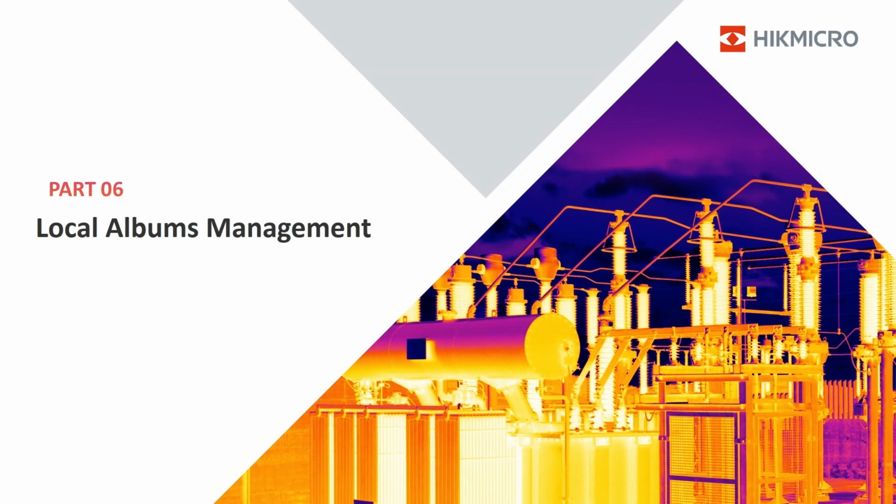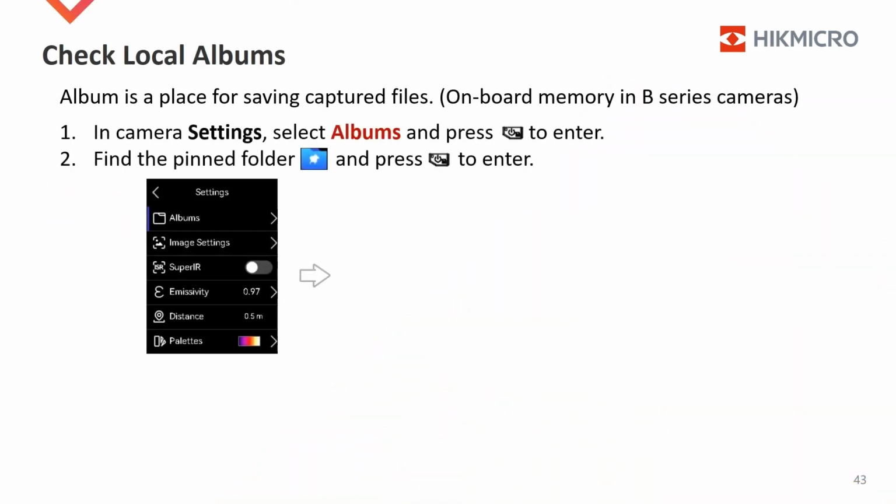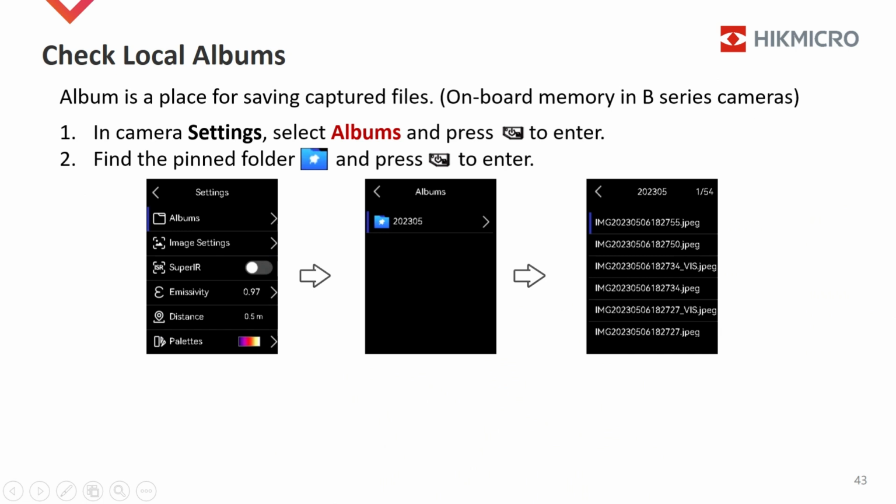In Part 6, we will introduce local album management and B-series cameras. Album is a place for saving captured files. B-series cameras support capturing radiometric images and visual images. It has an onboard memory and no slot for a removable SD card. The captured images are saved on board.